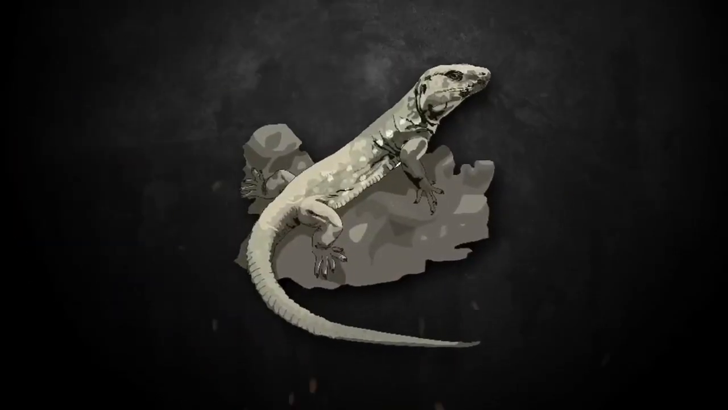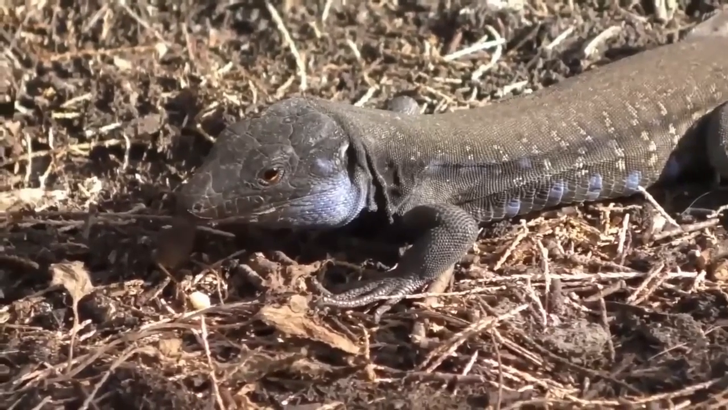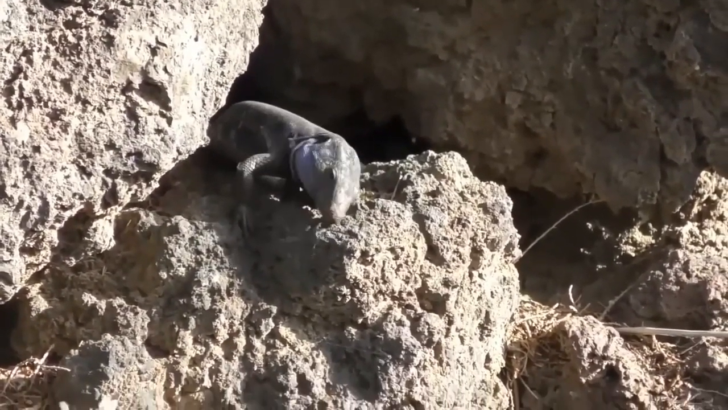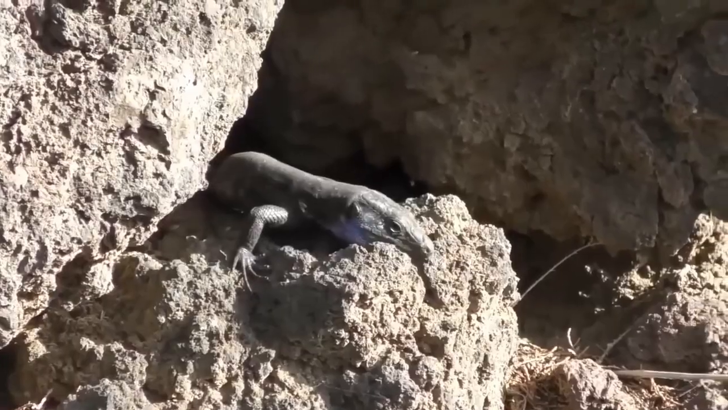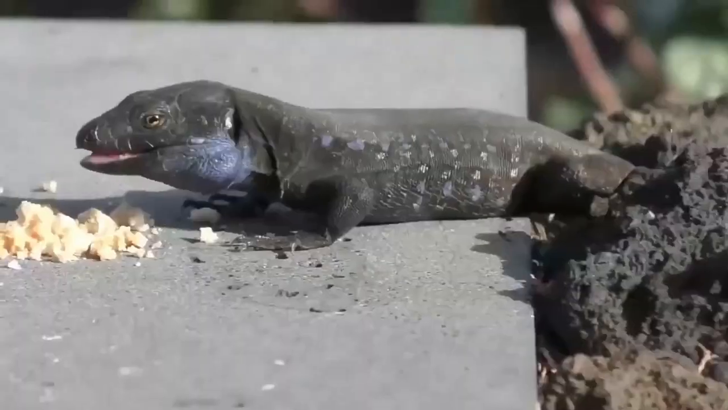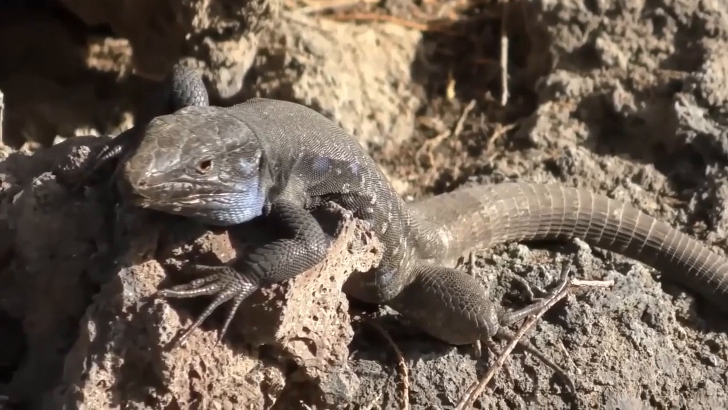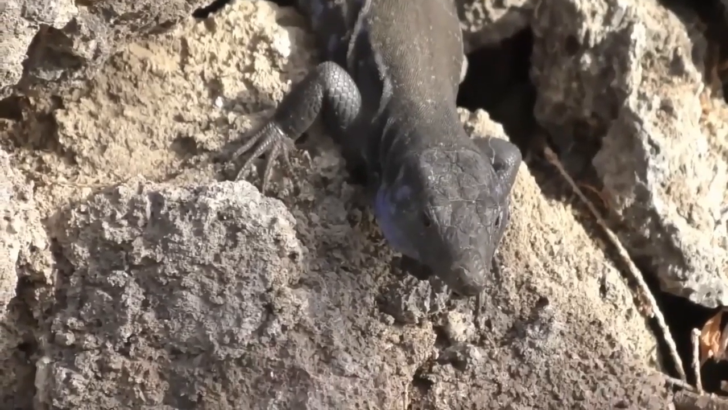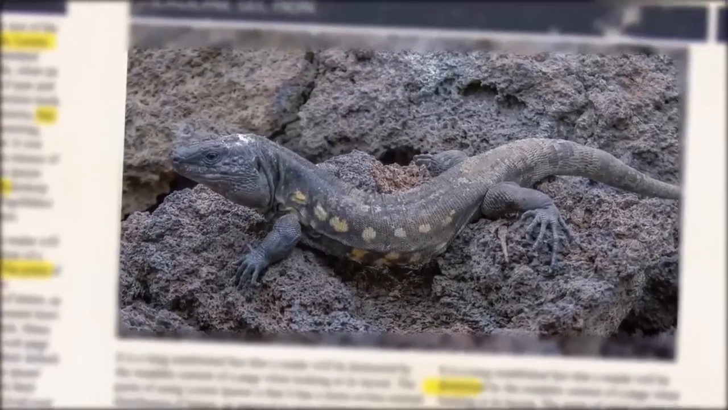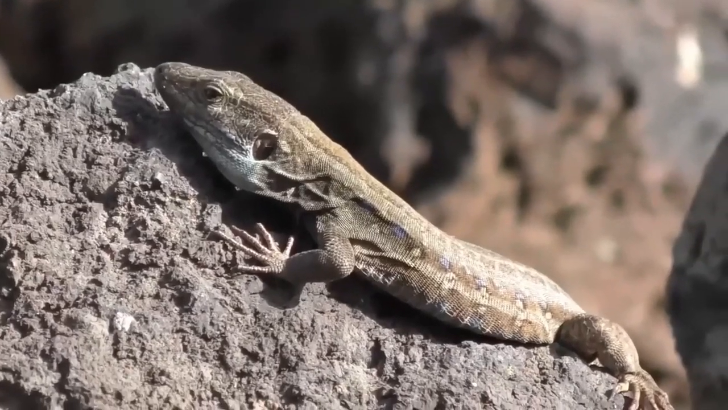Thought to be extinct for decades, the La Palma giant lizard proved everyone wrong when it was seen thriving on the same island. According to the scientists, the decline of this species started about 2,000 years ago, and it was believed to be extinct for almost 500 years. But guess what? The lizards were smart enough to hide themselves from humans for years before they were rediscovered. It was in 2007 when the first photograph of the species was published in a newspaper, and after that, the evidence just started pouring in.